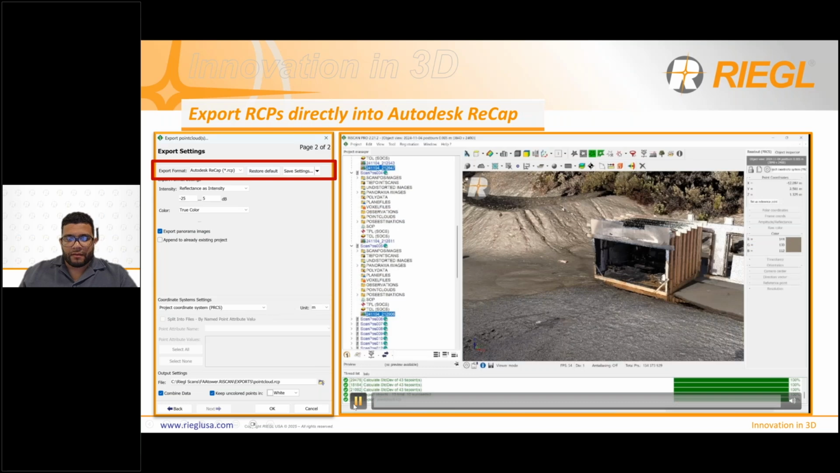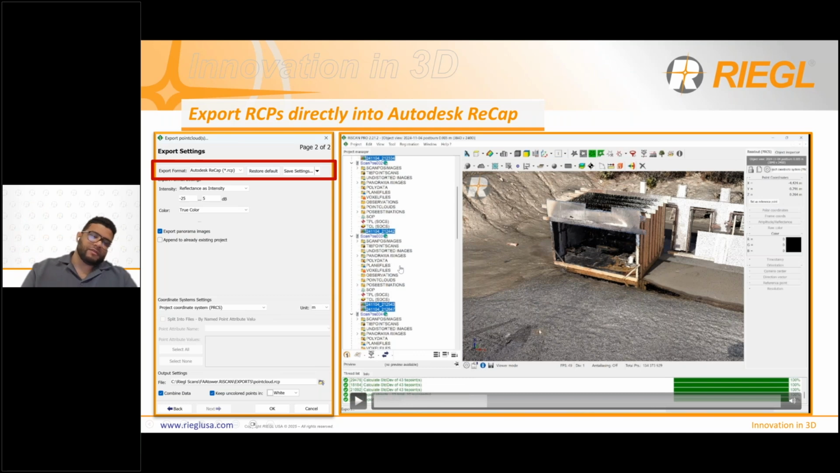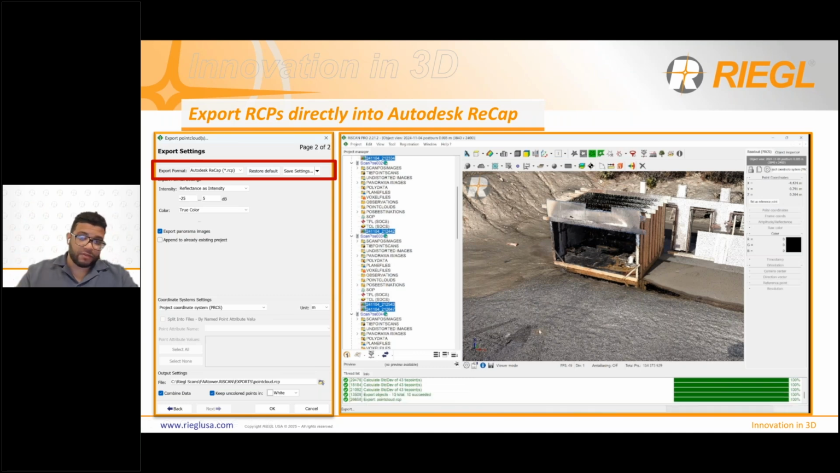So here, instead of selecting all of the positions, you would simply just select the positions that you want to export. And then when this export window comes up, you choose the E57 export, and RiSCAN Pro will only export the selected positions. So you can choose which positions you want to export.